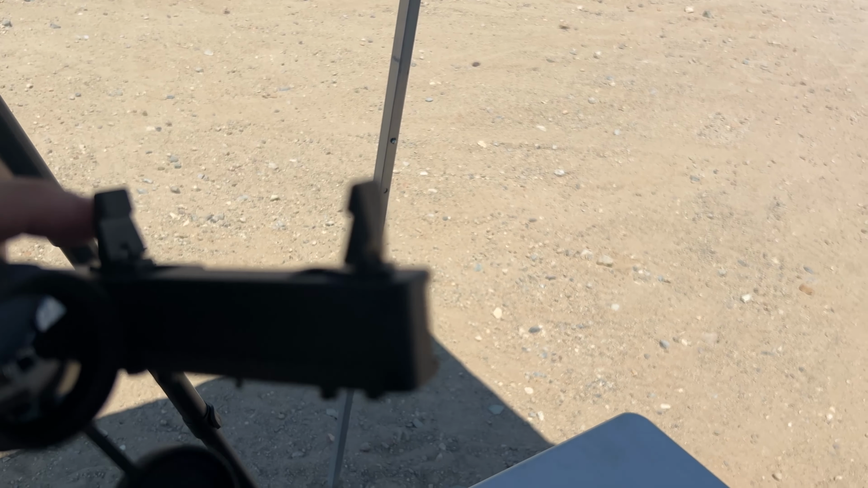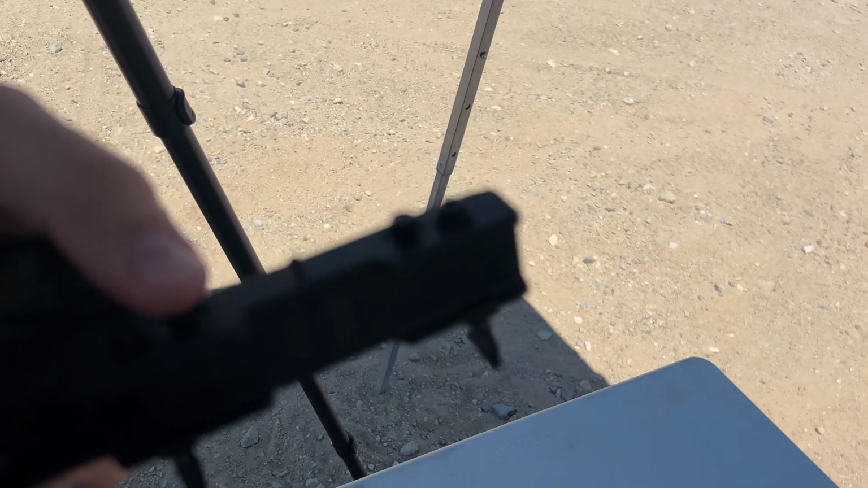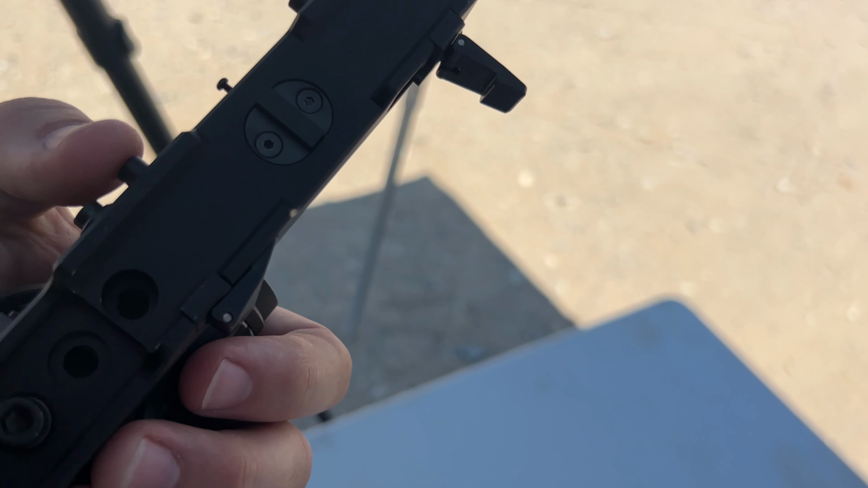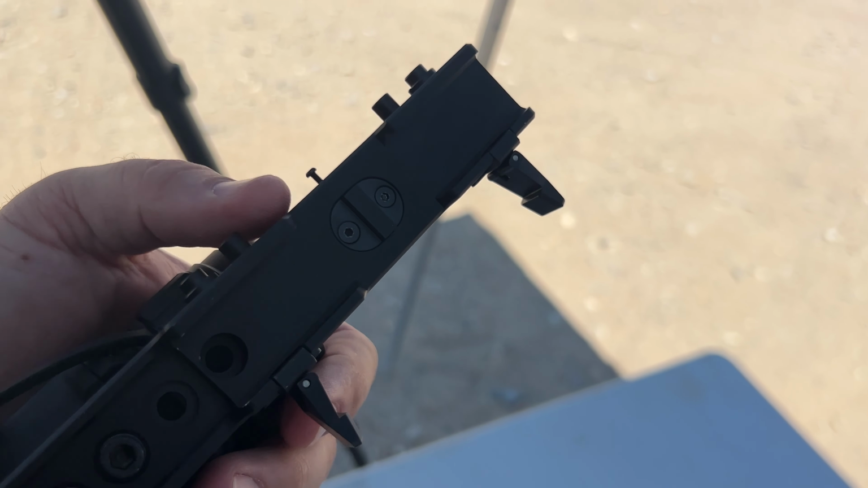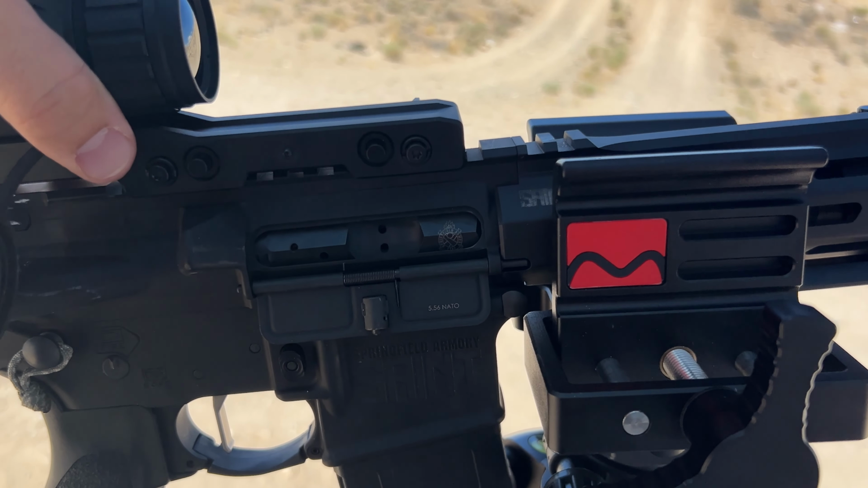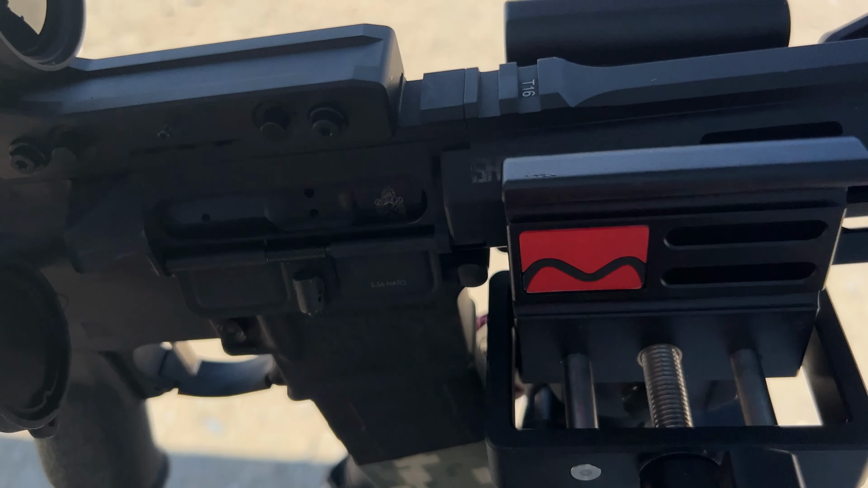And then they have quick detach, so they lock in really, really well. And then when you want to take it off, you just push this little button and it pops the little mount arm out. It's hard to do this one-handed. You kind of get the point. So I'll put it on, click each little tab, and now it's fully locked in.